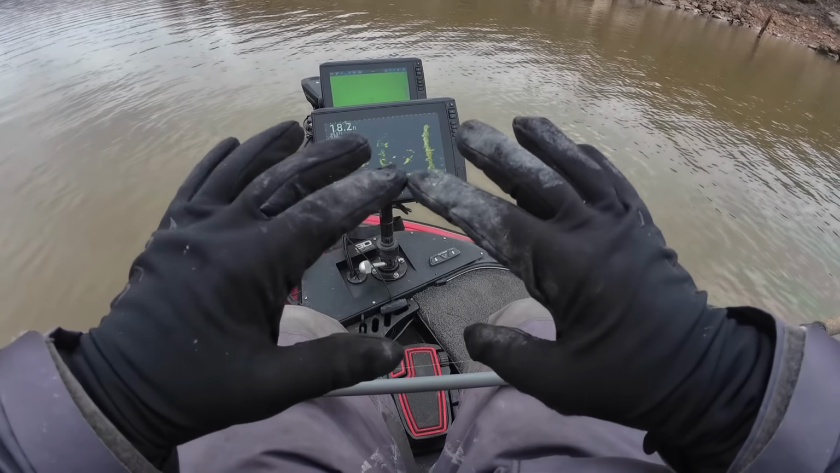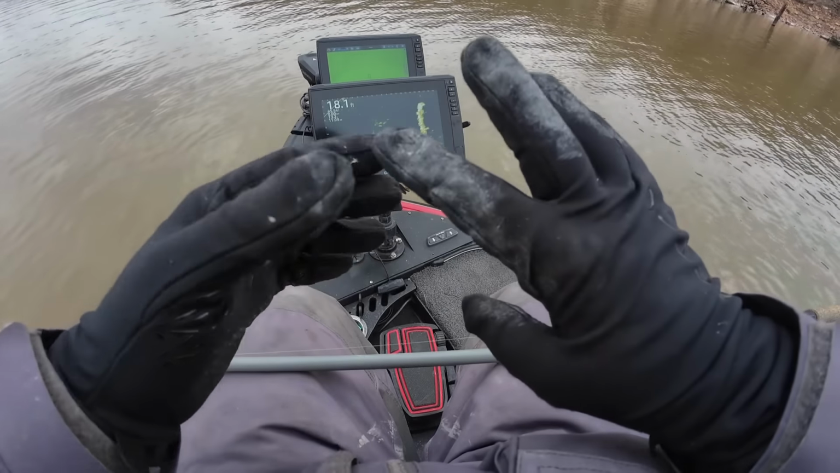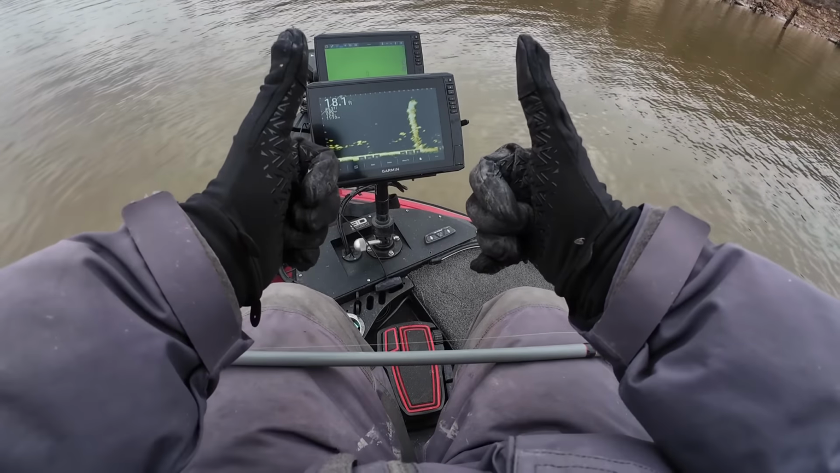These gloves are raunchy. As you can tell, they're all slimed up from crappie. These 2 fingers right here, I can't even hardly bend them. They're so caked up. But let's catch some fish.